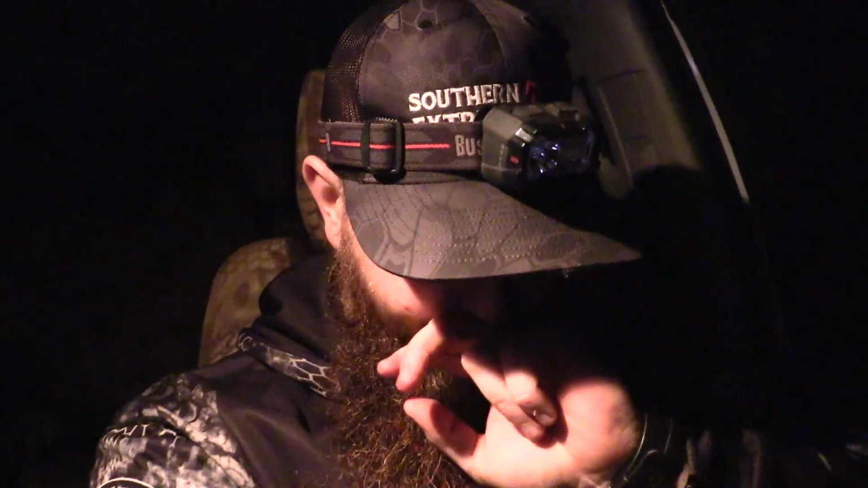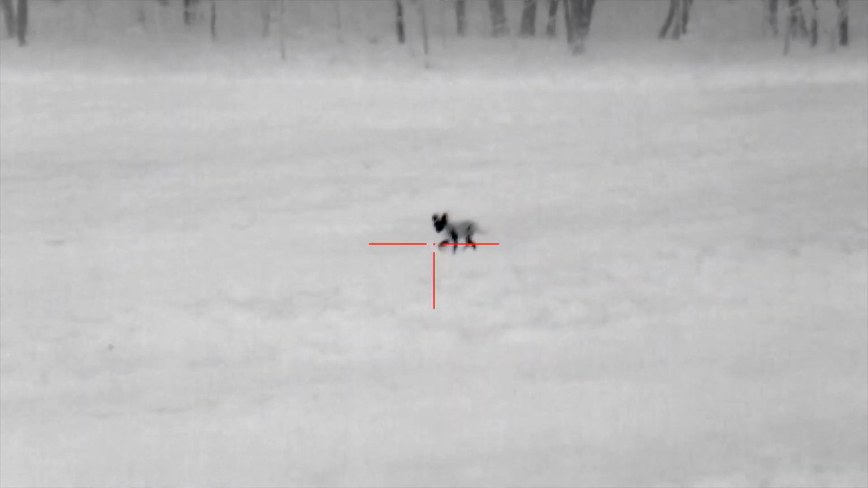All right, fellas, we're coming off that big number 1, I guess technically number 2 set, but we heard those dogs howling at us. Had those 3 come in. Really, 1 came in. We've seen 3 total. The other 2 wasn't really all that interested in coming in, but that 1 that came in did it absolutely perfect. We got him killed, real big male.